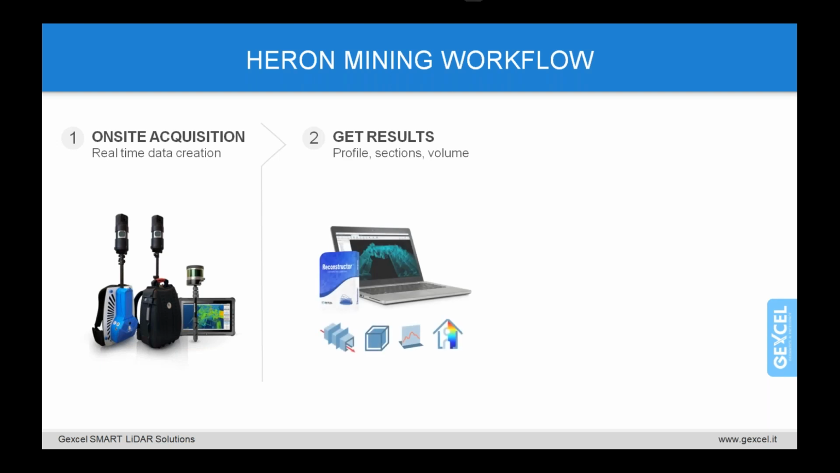Then the data processing is considerably sped up by a dedicated workflow available in Reconstructor software, and especially in the mining add-on. Reconstructor is the software provided with HERON to analyze and manage 3D data. And getting your final results has never been so fast and easy, because in a few clicks you can extract cross sections, calculate volumes, compare 3D models, and then share the results through several platforms.